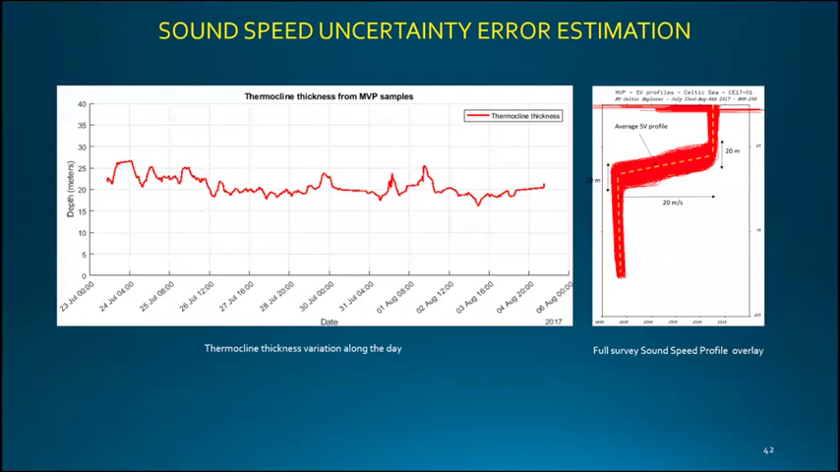This is a plot of the thickness of the thermocline along the mission, extracted from the MVP cast. We can see that it's varying 20, 25 meters, 18 meters. But if we look at a local scale, let's say less than 1 or 2 hours, we can consider that it is constant. So I am assuming that on a local scale, the thermocline thickness will not change radically. The implication is that this structure in a short-term scale is only taken up and down, but the gradients and the isovelocity structures will be the same. It's just the same profile that's taken up and down.